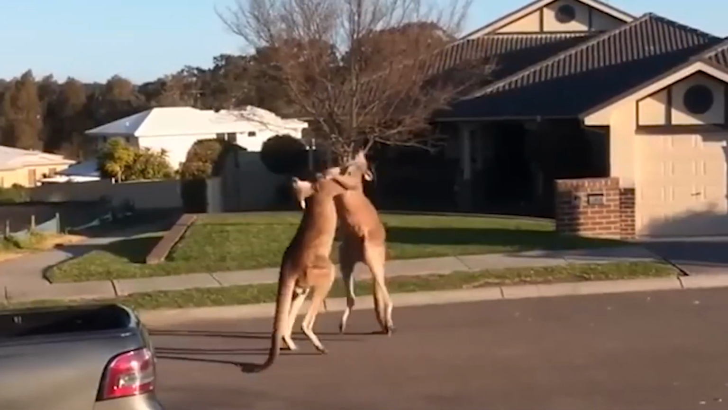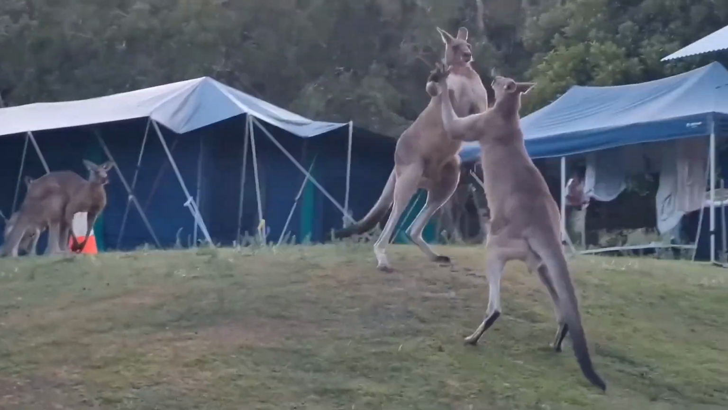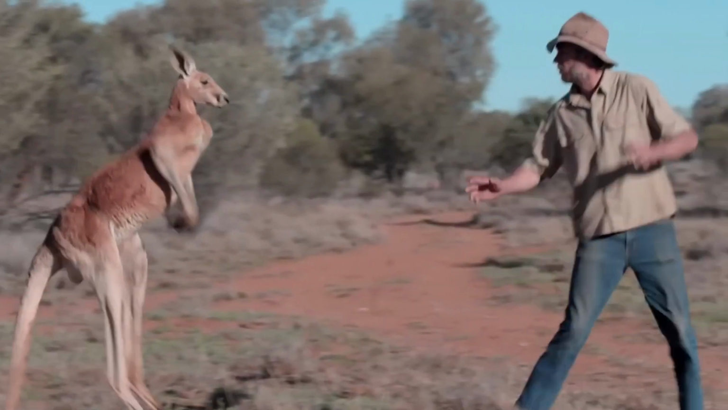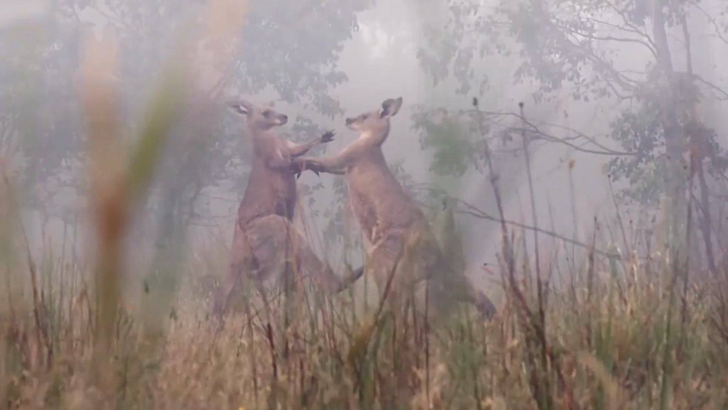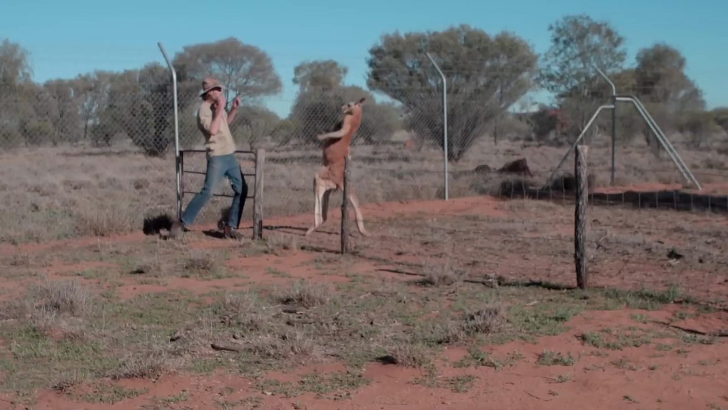The kangaroo scuffle unfolded as the wild creatures grappled with each other, seizing one another by the neck in an attempt to deliver knockout blows. Though the spectacle might not be everyone's cup of tea, it's undeniably fascinating to witness these animals engaging in a form of boxing that mirrors human combat sports.